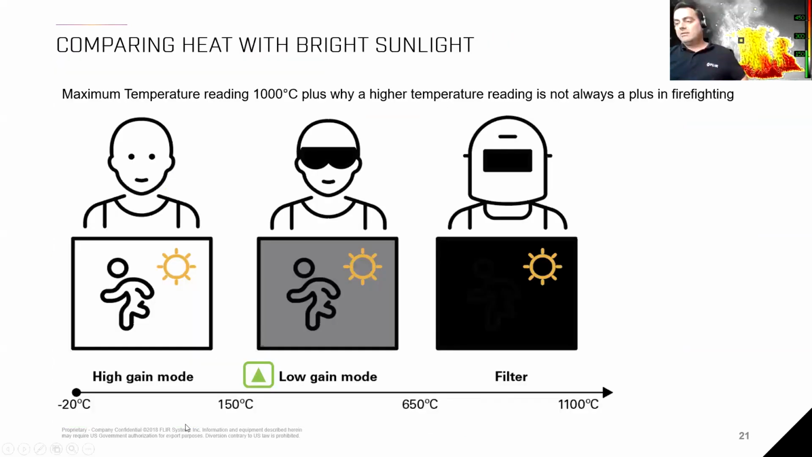What I would like to do now is touch on those high gain and low gain modes. You as a user will probably not even recognize that the camera is switching from high gain mode to low gain mode. If you're approaching the fire, the only indication you have is that green triangle you see in the left upper corner of the camera or on the display.